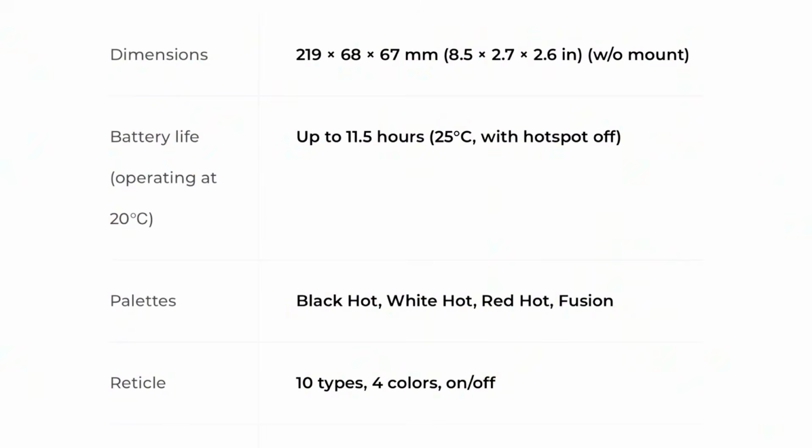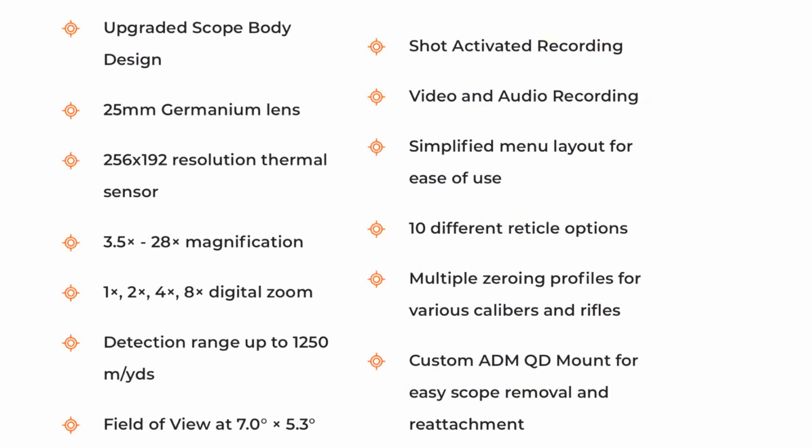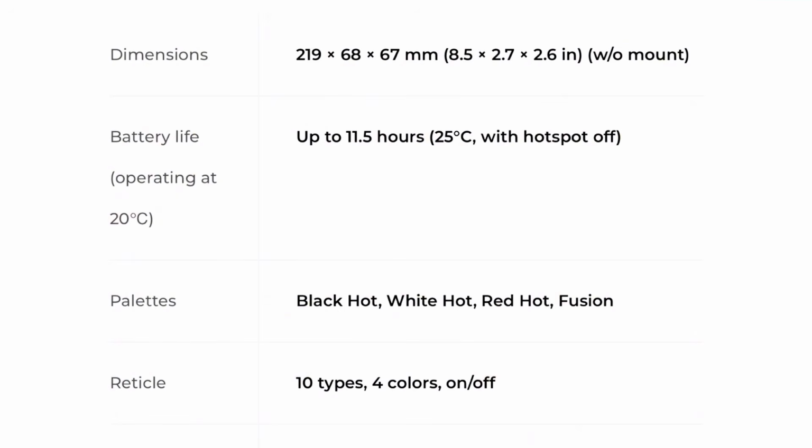It does have an enhanced focus ring, and I already said it, but the rechargeable battery packs are good for up to 11.5 hours of runtime per battery. It does have shot-activated recording, which is the same as recoil-activated recording. Different companies call it different things, but I kind of mixed them there, so forgive me on that one. Video and audio recording.